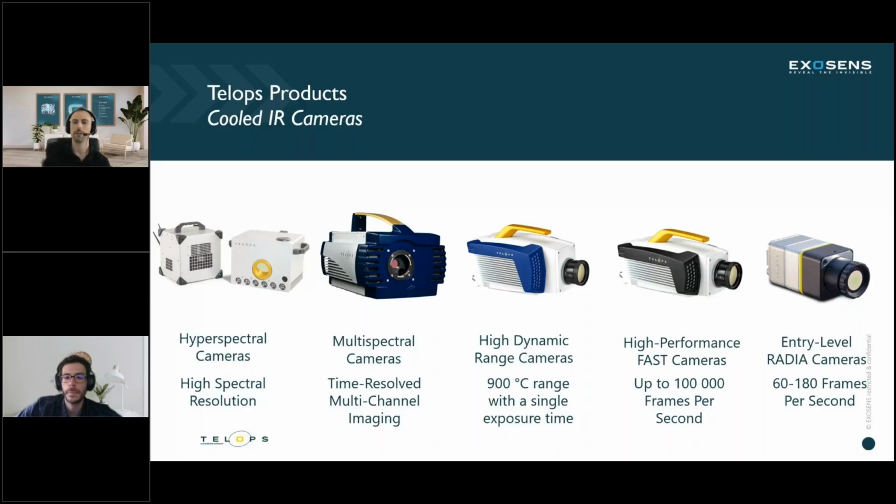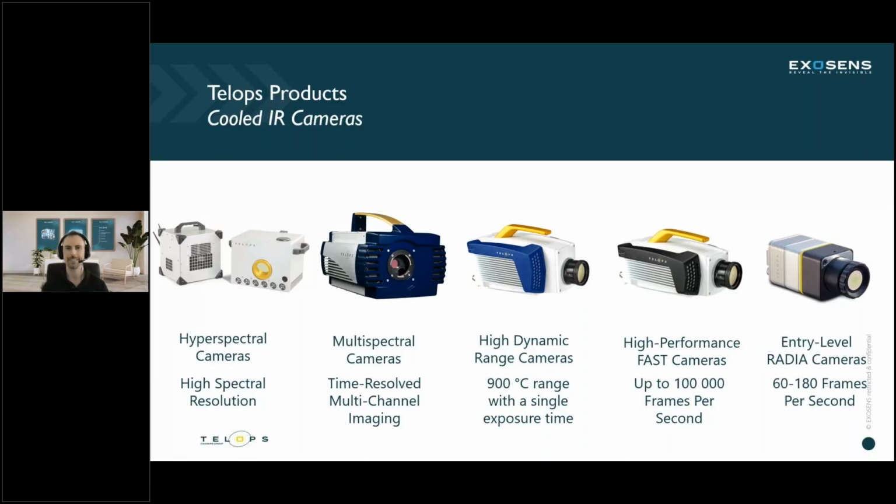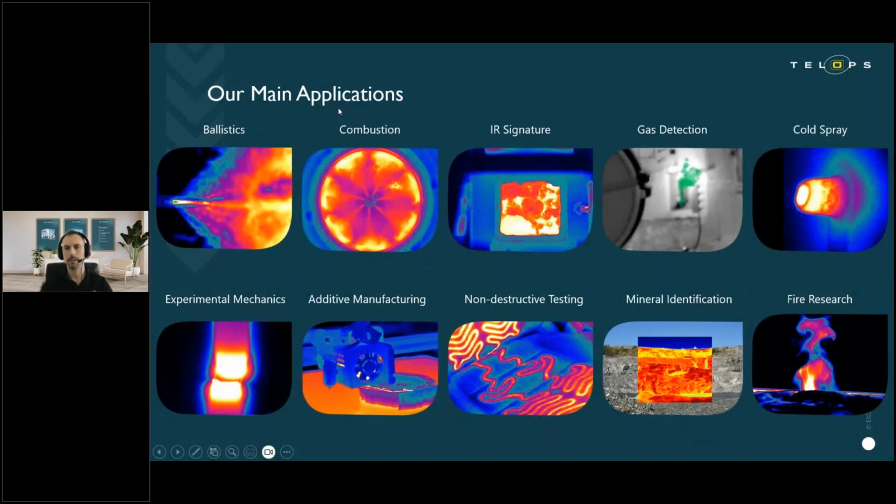And then our new entry level cameras, the Radia. These are nice because it's good high resolution, but they're very compact and very mobile. So if you need somewhere to fit in tight spaces, then the Radia is a good camera to consider. These are some of our main applications that our cameras are used for: ballistics, combustion, IR signature, gas detection, cold spray, experimental mechanics, additive manufacturing, non-destructive testing, mineral identification, and of course, like we'll be talking about today, fire research.